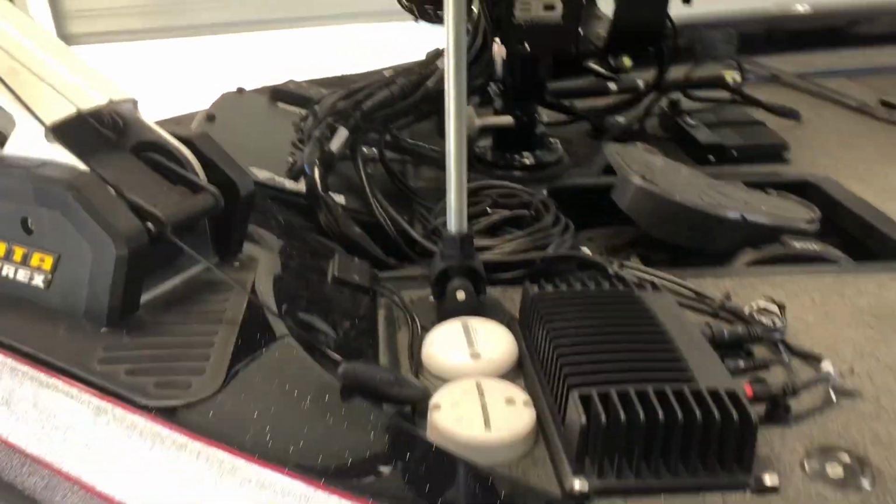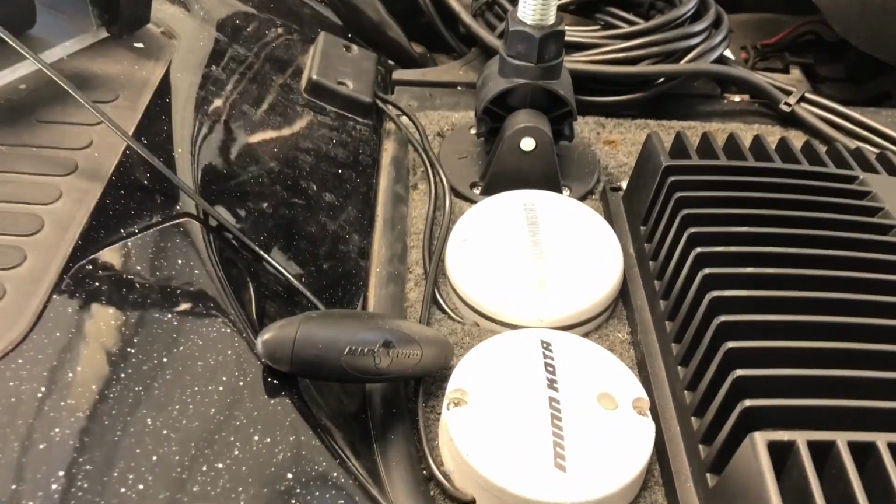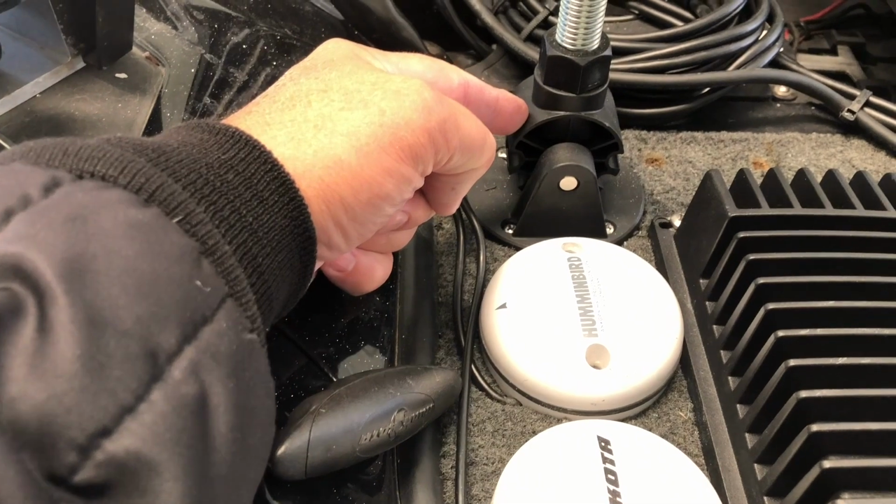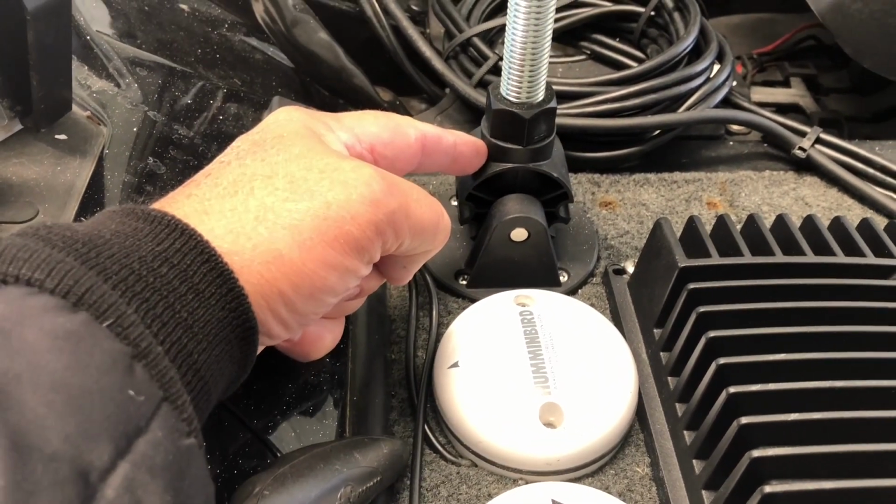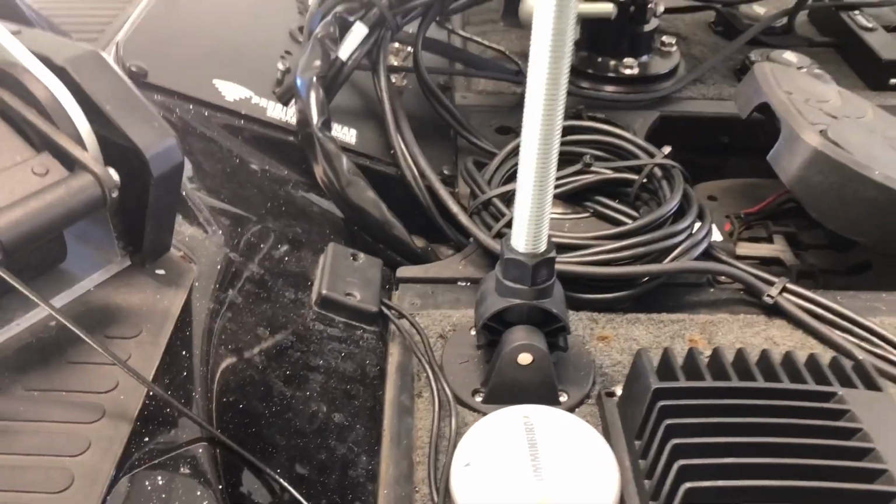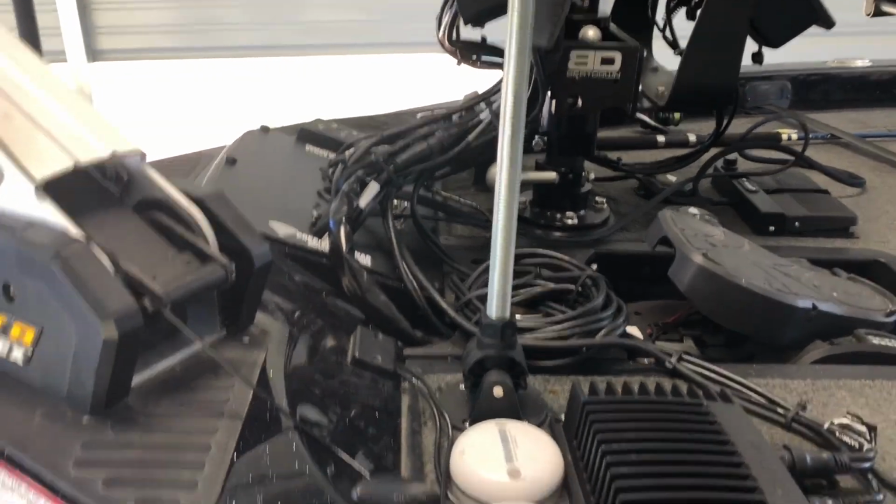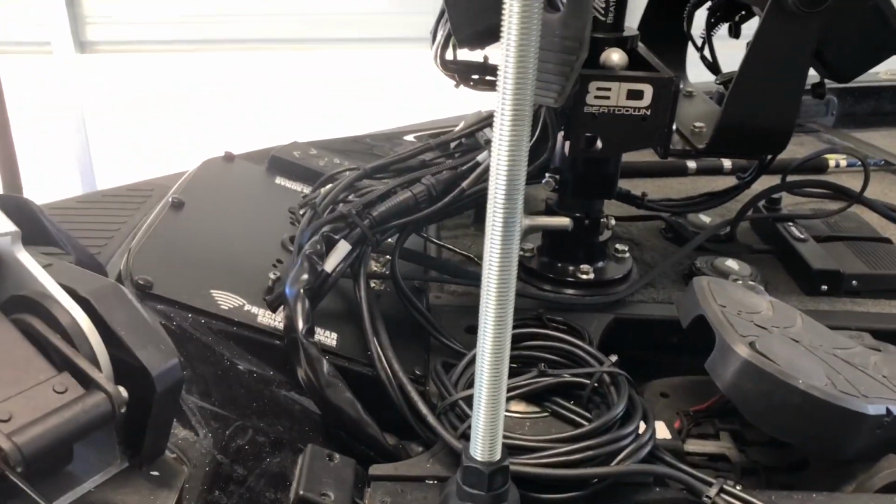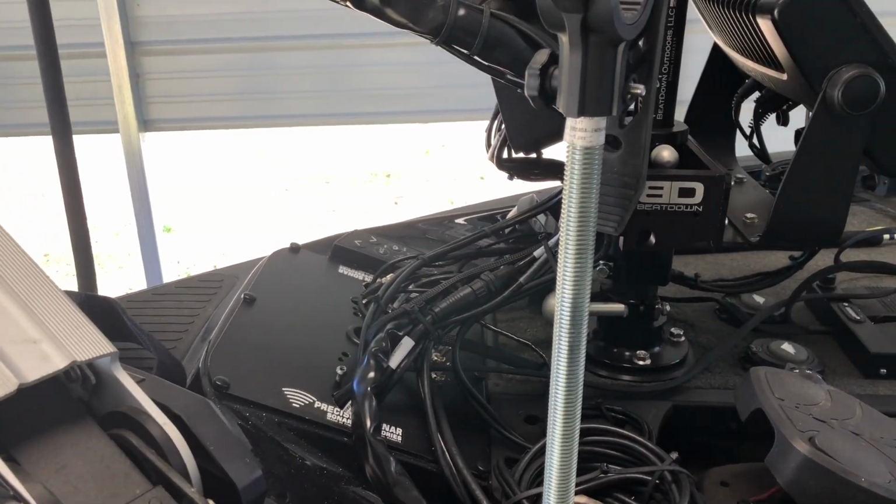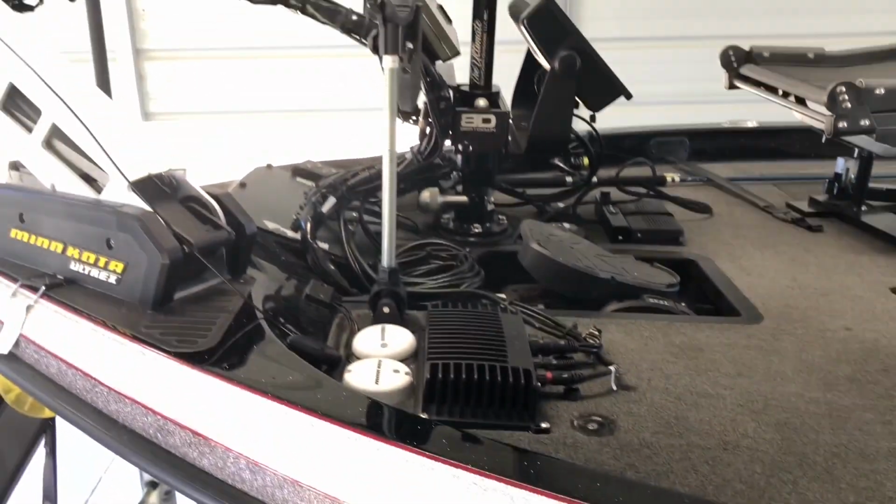All right, I just got the bounce buster installed. I ordered it online. It's made by Minn Kota. The problem is the rod that comes with the Minn Kota, which is real light and nice and everything, it's too short. So I'm finding out that different trolling motors and different boat configurations might require different lengths.